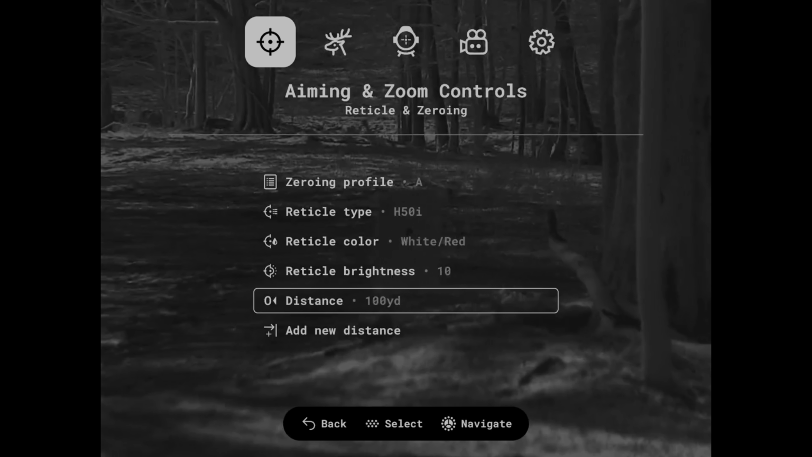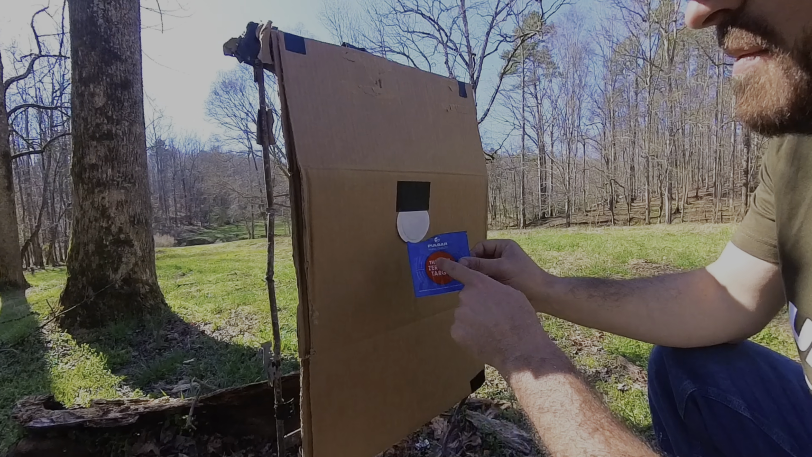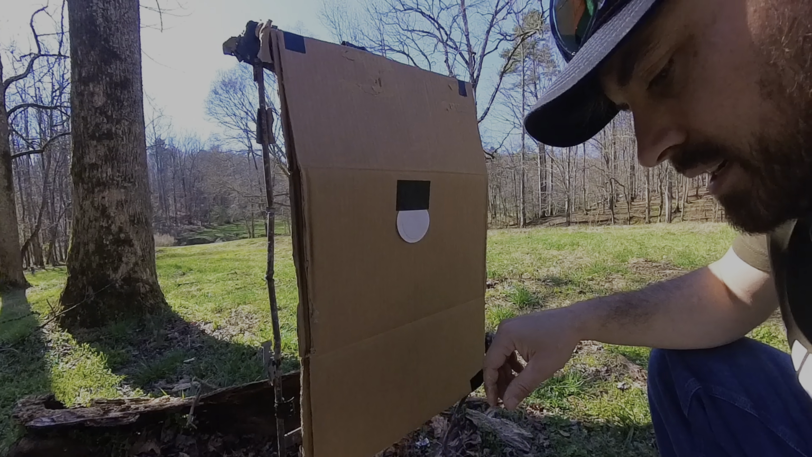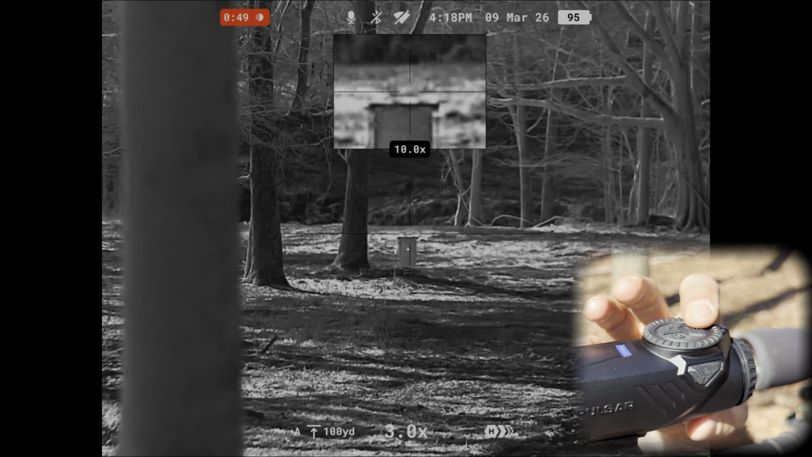Alright, now we're going to move it out to 100 yards. Alright, we got our thermal zeroed target from Pulsar. We've got it on the box here. Alright, I'm going to show y'all how to access the menus and what these buttons do, especially for the zeroing portion.